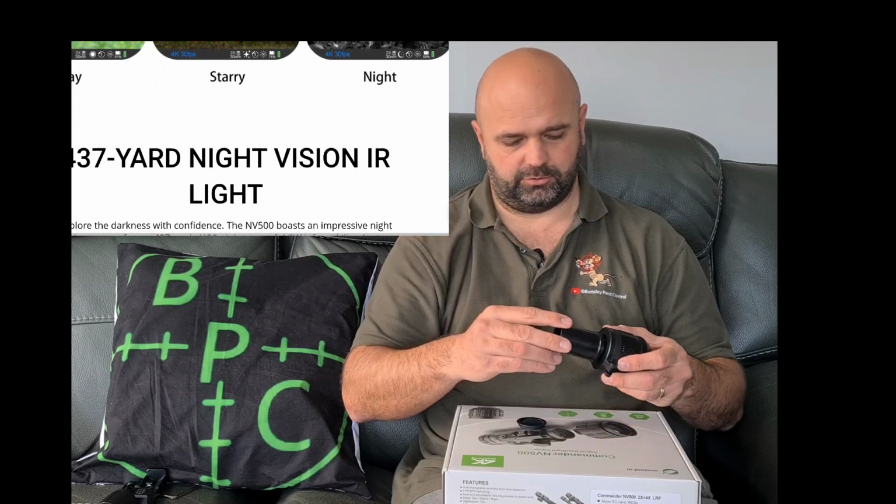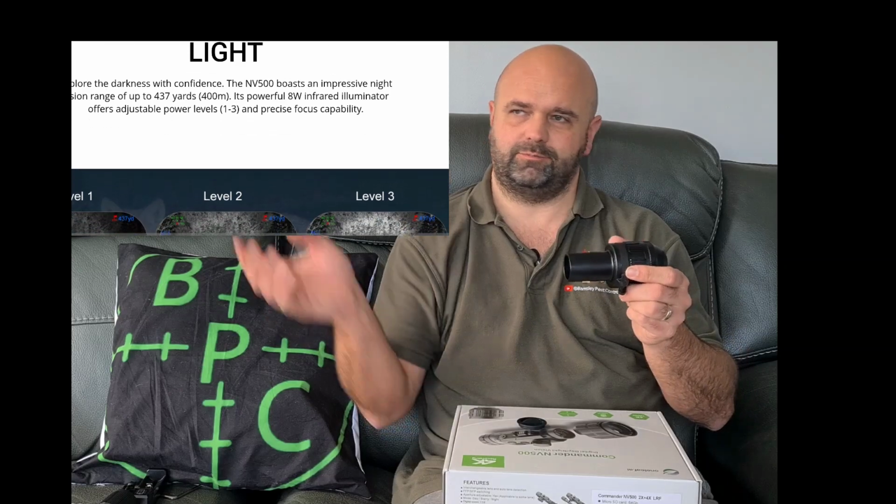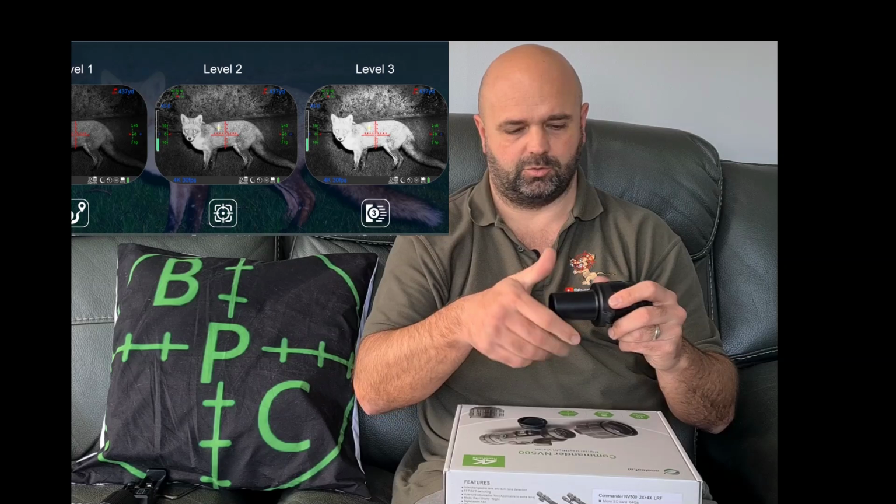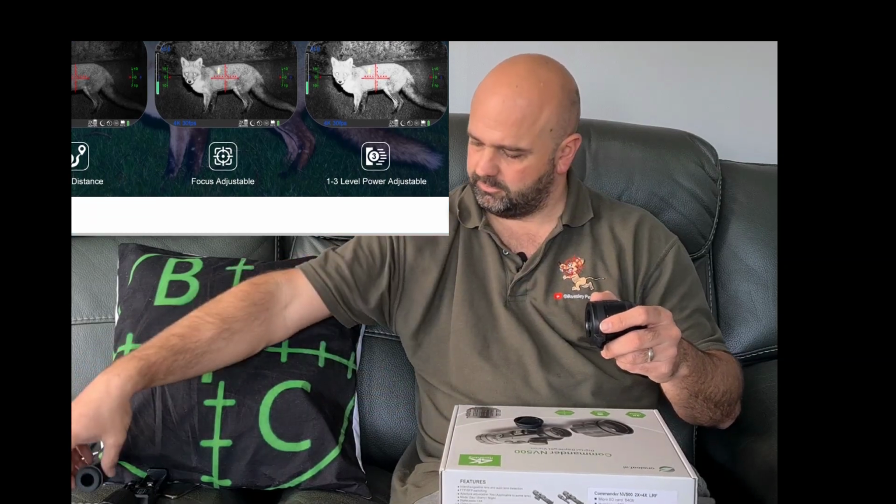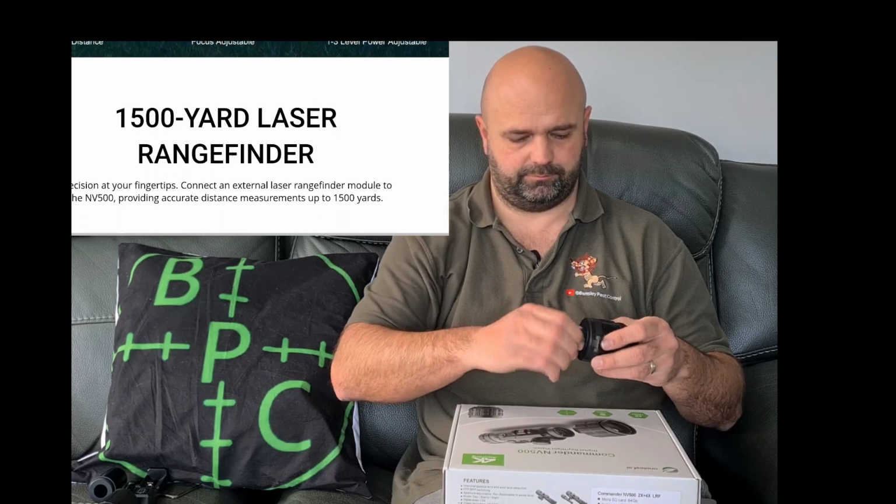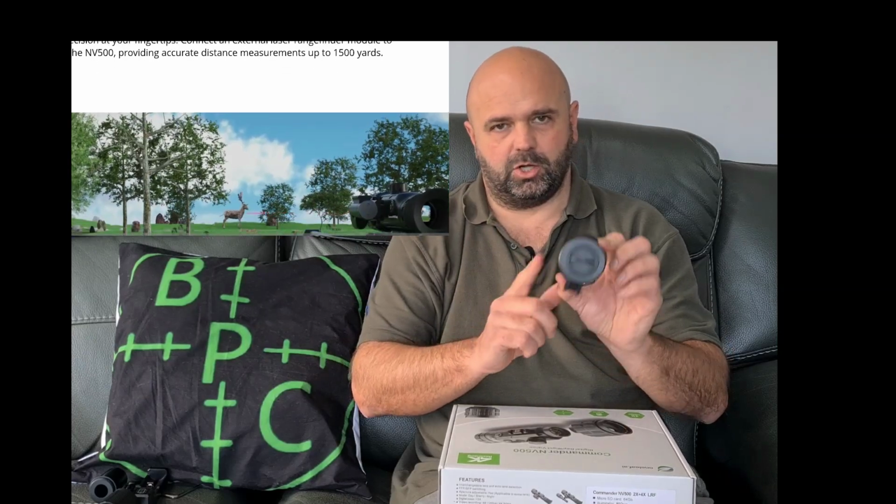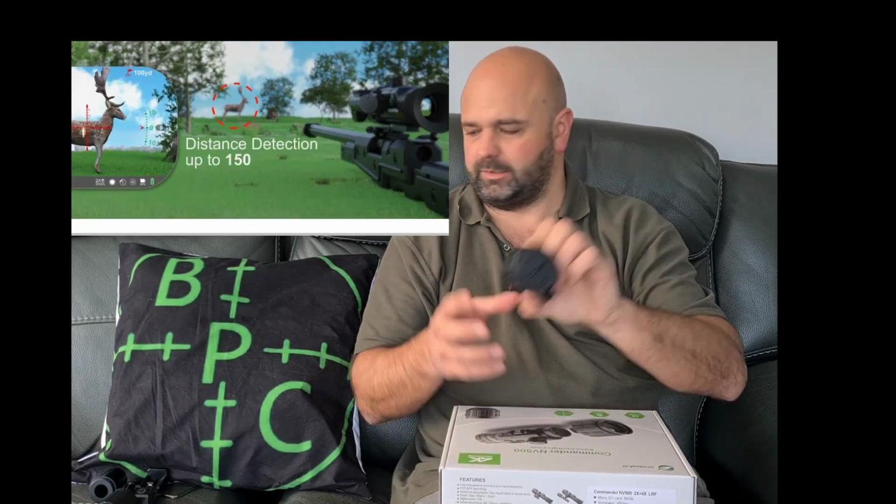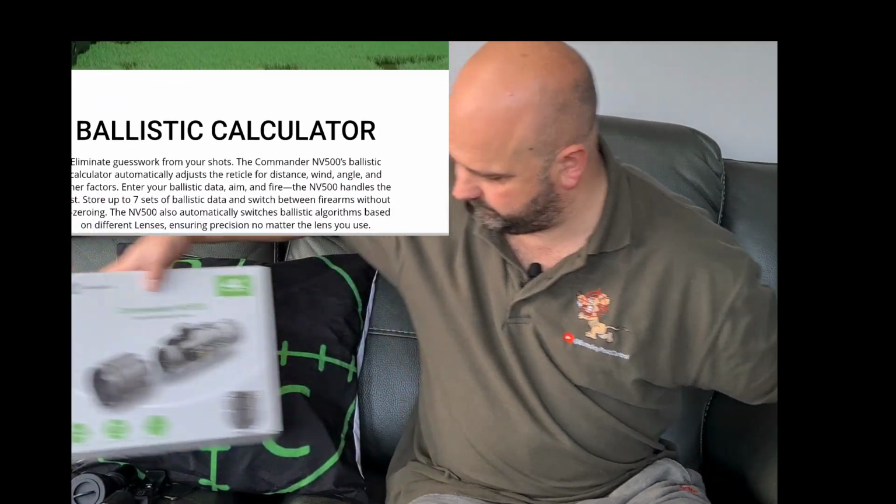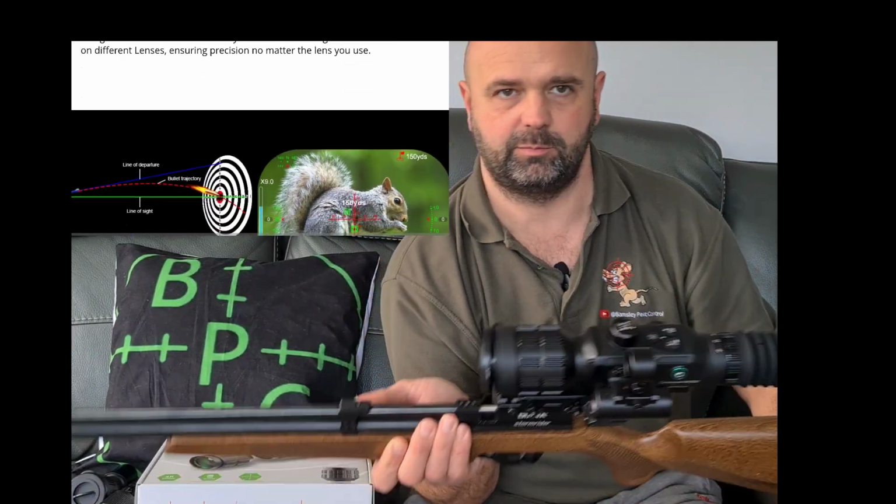That's your sunshade for when it's sunny as well. Just screw it on. It's meant to stop all distortion when light shines in, for better quality images and videos. This is like a little dust cap. At the minute, that's the small one on it. That's the 2x. Put that over there. And that is the 4x.